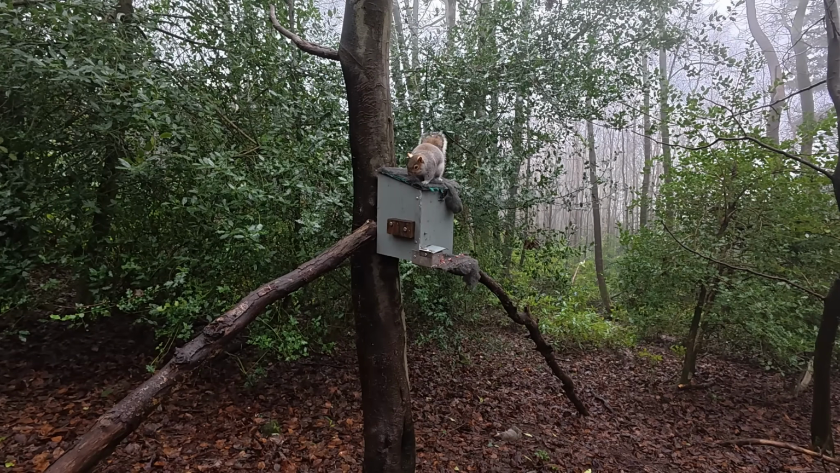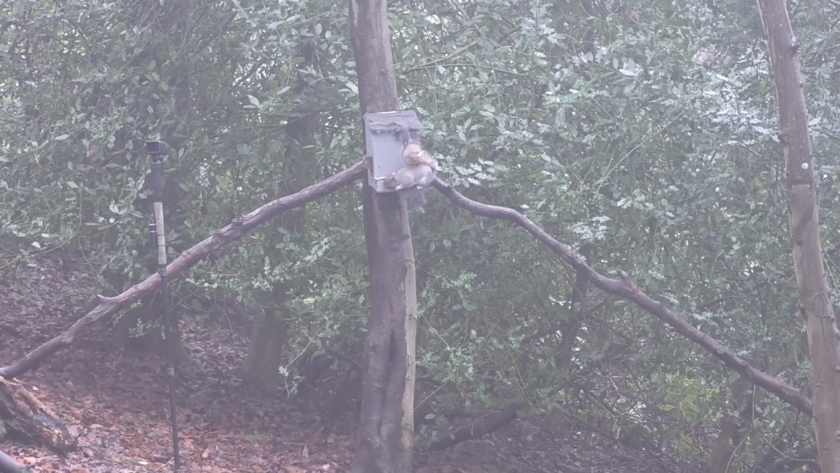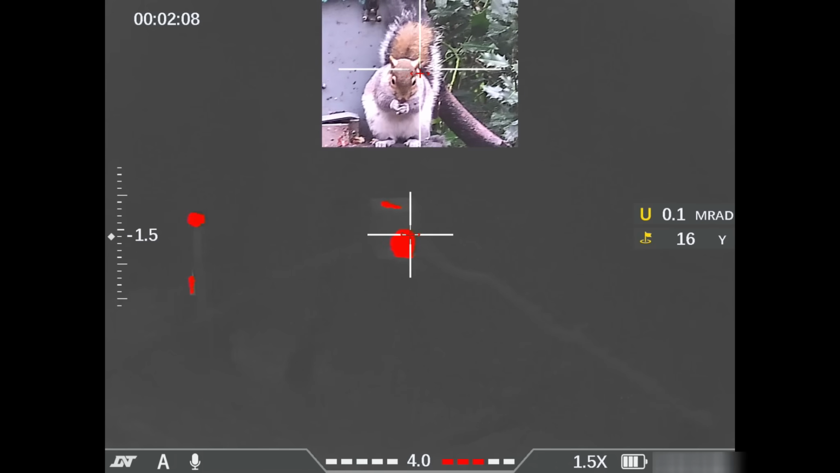This one was just playing around to my right hand side, but eventually it did come up onto the feeder. There is a tractor just behind me, so apologies for the noise. There is a tractor just passing by. And I actually expected the tractor to scare the squirrel, but the squirrel has actually stayed there.